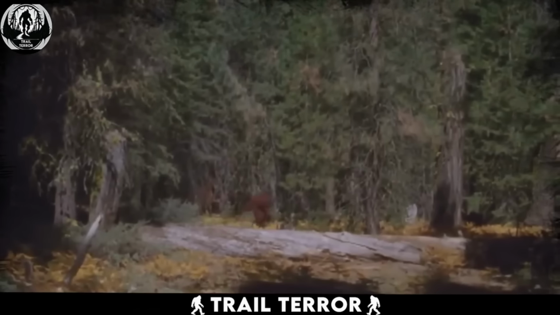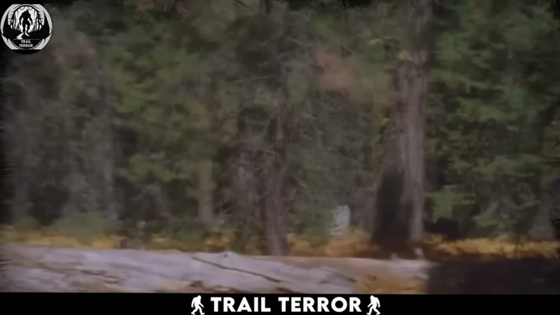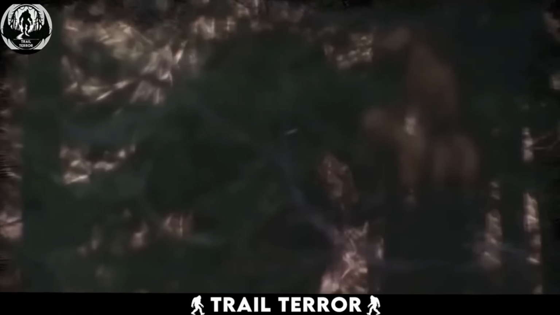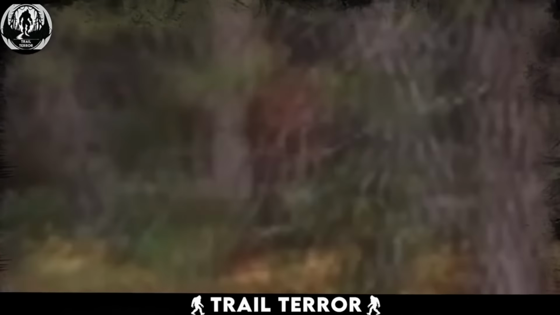While I hold a healthy dose of skepticism about Bigfoot, I must admit, with so many high-quality cameras at our fingertips, it seems incredible that such a large creature could remain hidden. We lack not only clear modern footage, but also any recent archaeological evidence. However, let's give credit where it's due. This video quality is impressive.